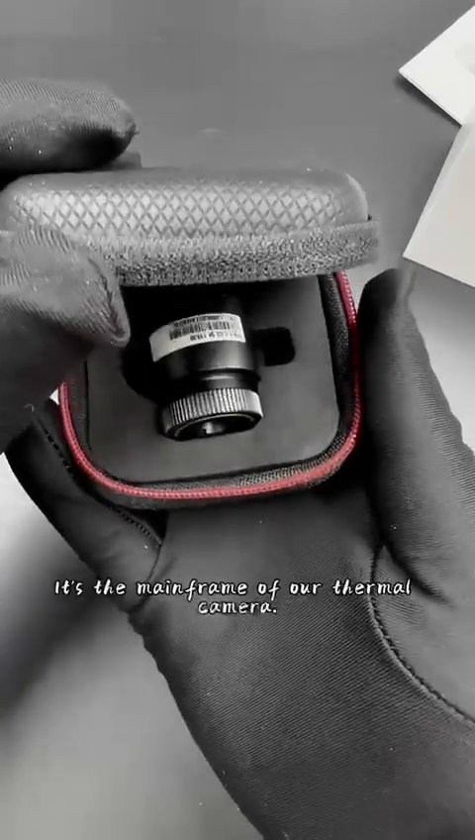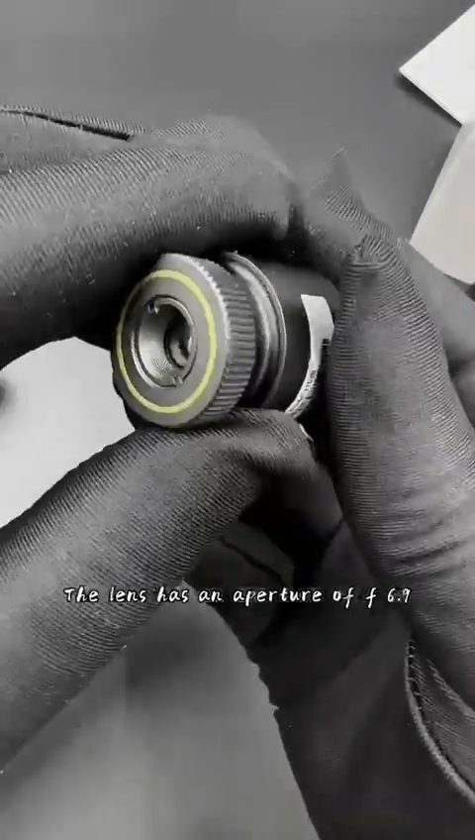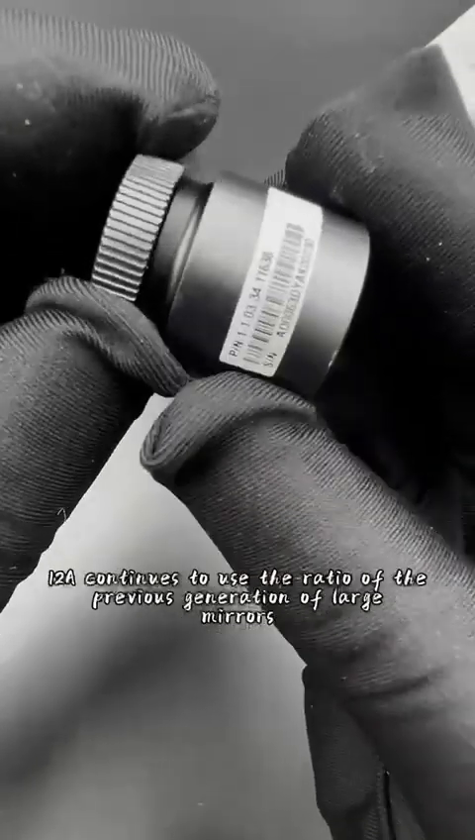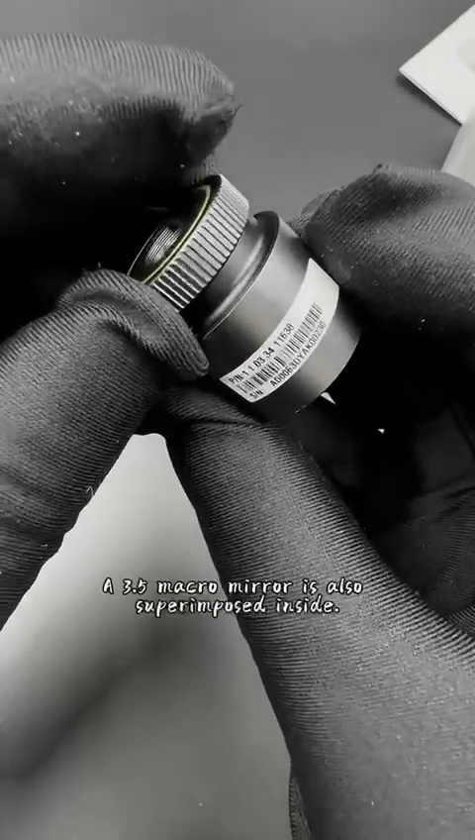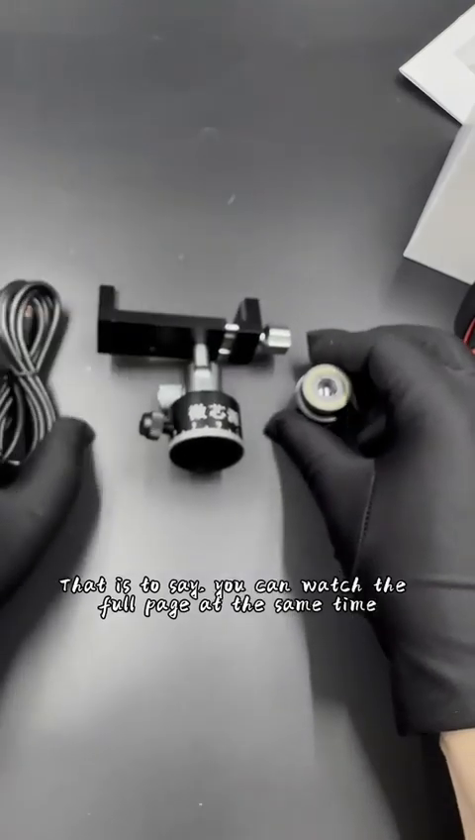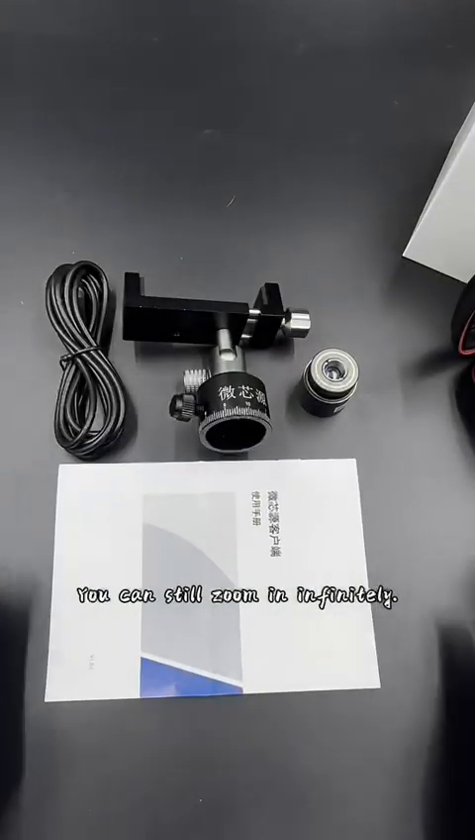This small bag is the main frame of our thermal camera. The lens has an aperture of f6.9. 12A continues to use the ratio of the previous generation of large mirrors. The difference is, a 3.5 macro mirror is also superimposed inside. That is to say, you can watch the full page at the same time. You can still zoom in infinitely.